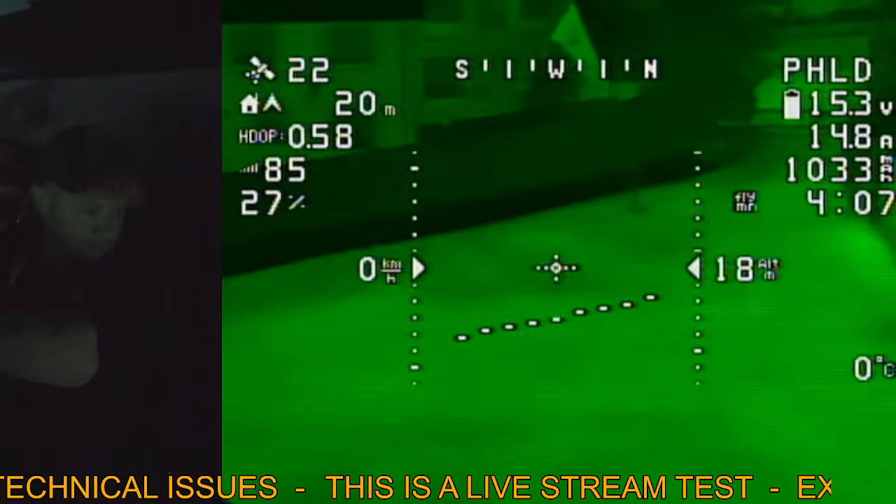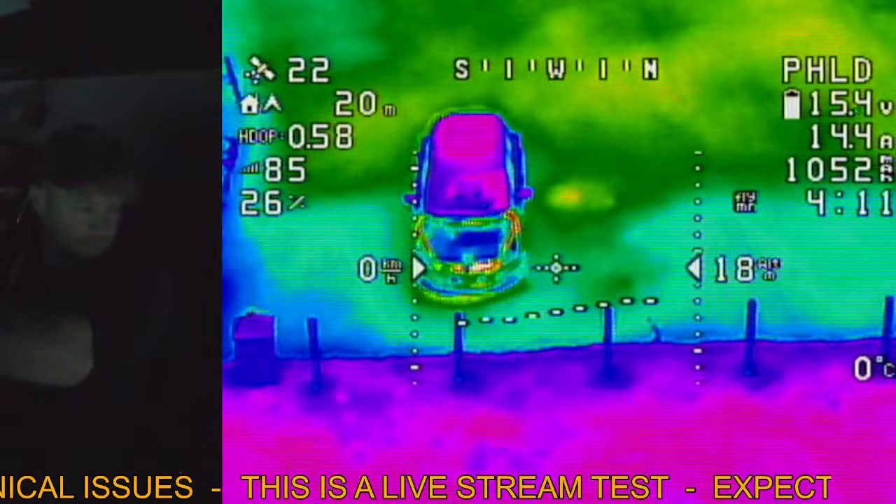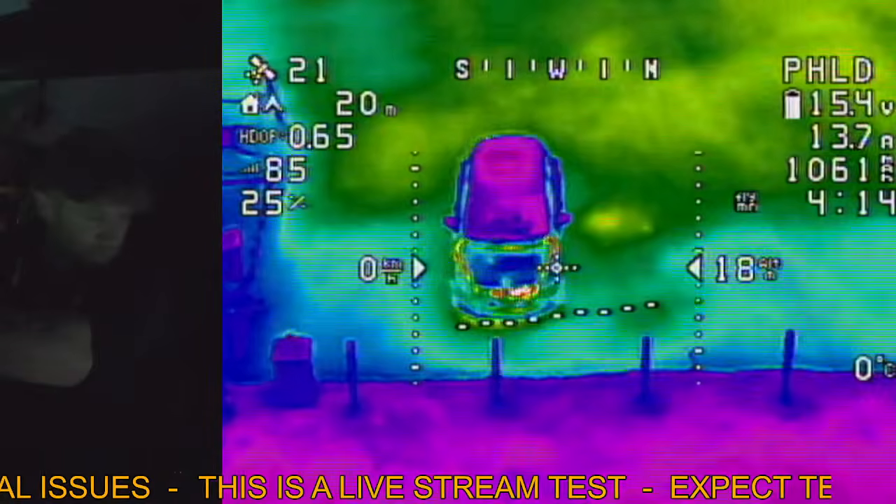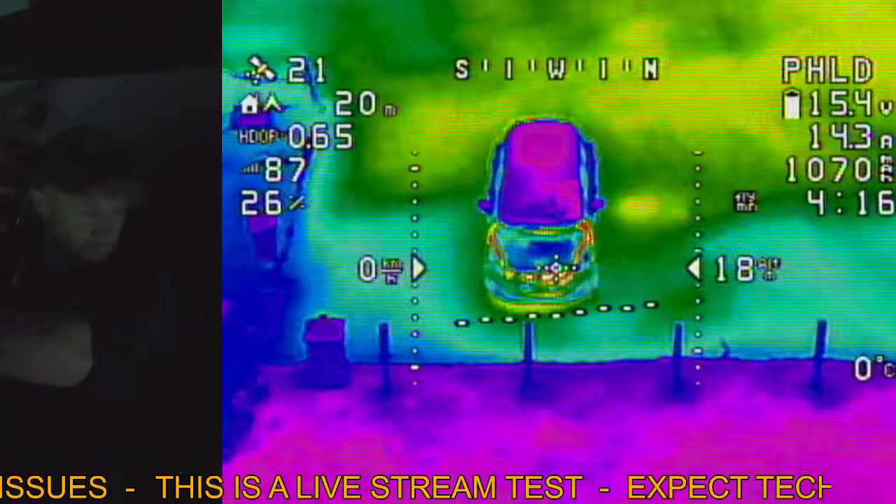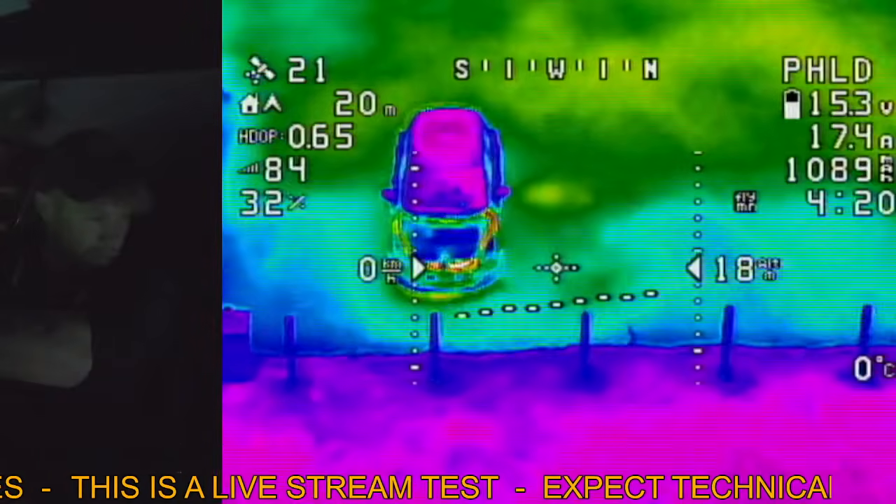Westy profile 2. Should we try some of the other cameras? So different color palettes sort of show you different details depending on what you're looking at. I mean, in this particular example, I don't love that color palette.